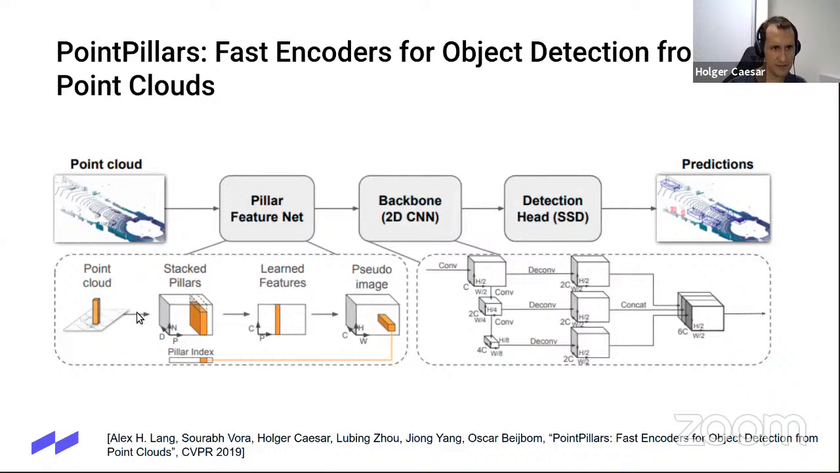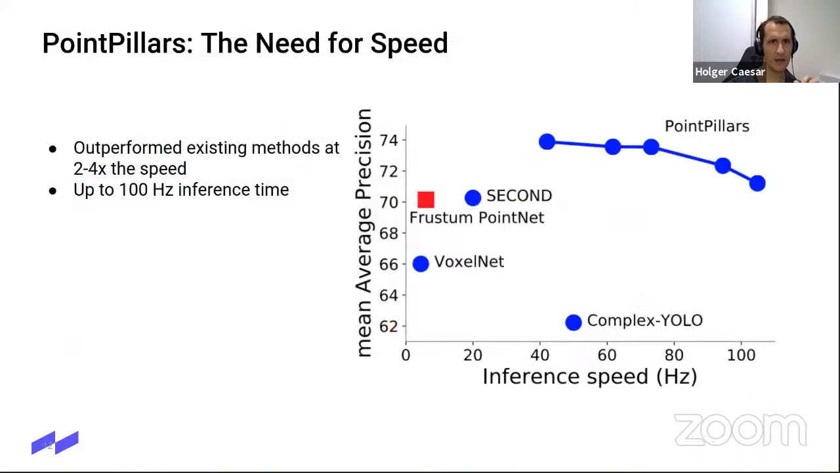Since we don't operate on every single point, we just aggregate them in this PointNet. And then it can use all of the standard tricks that image-based CNNs use. So we can use our standard backbone that we like, ResNet or something. And we can also use standard detection methods like SSD, which is very popular and, of course, very fast, at least at the time. Let's see how that performs.